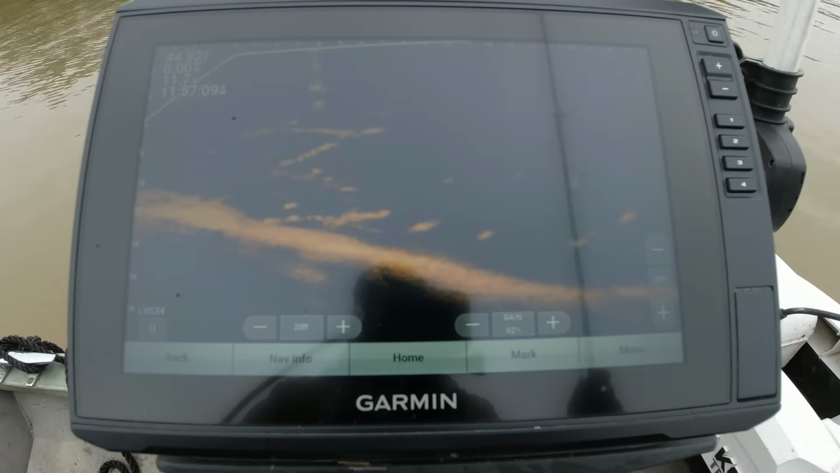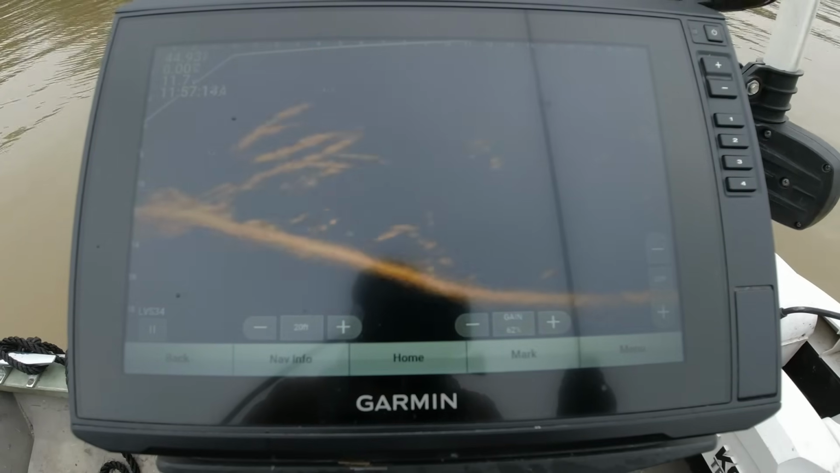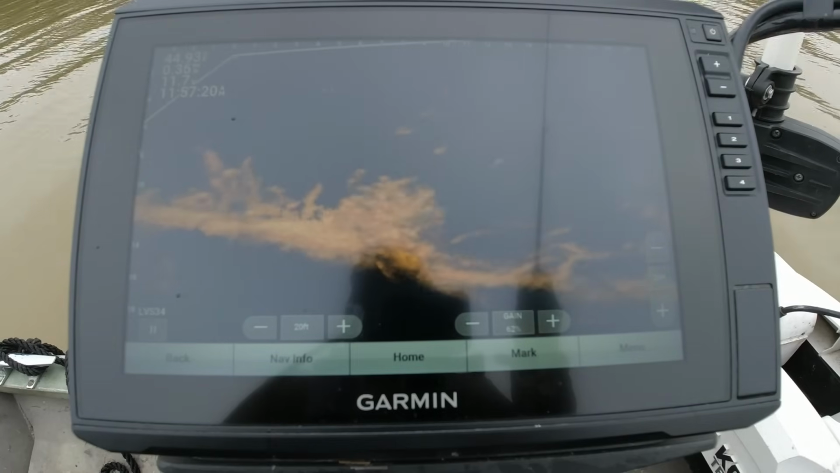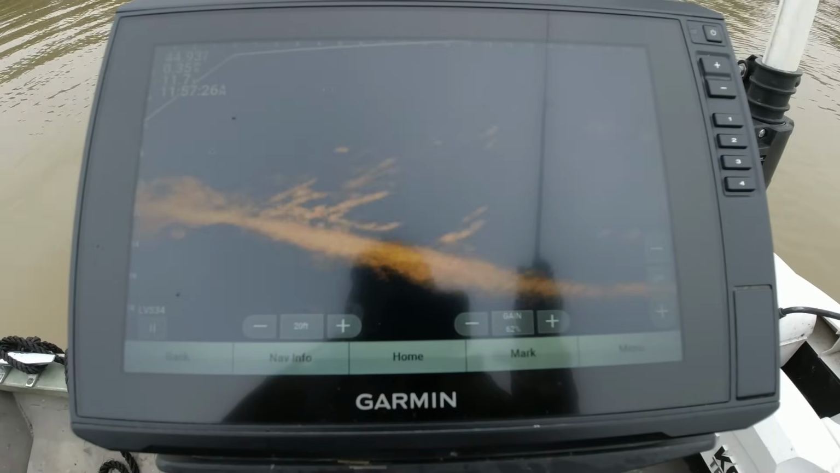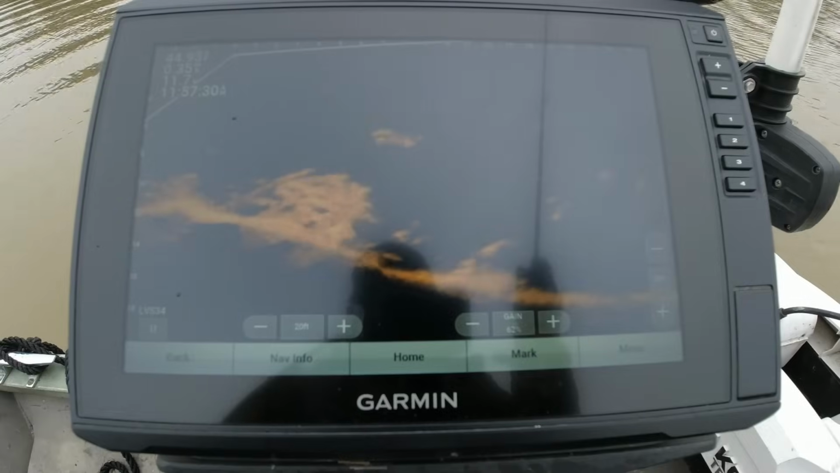They don't look that big either. Yeah, we're gonna pass on those. I don't want to lose my jig. Get right on top of it, and we're gonna teleport that thing. See if there's some deep in that one. Don't see anything.